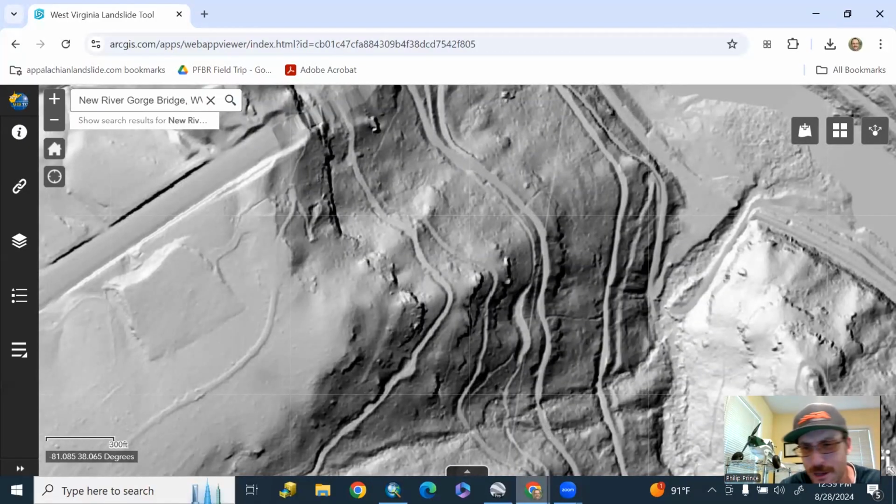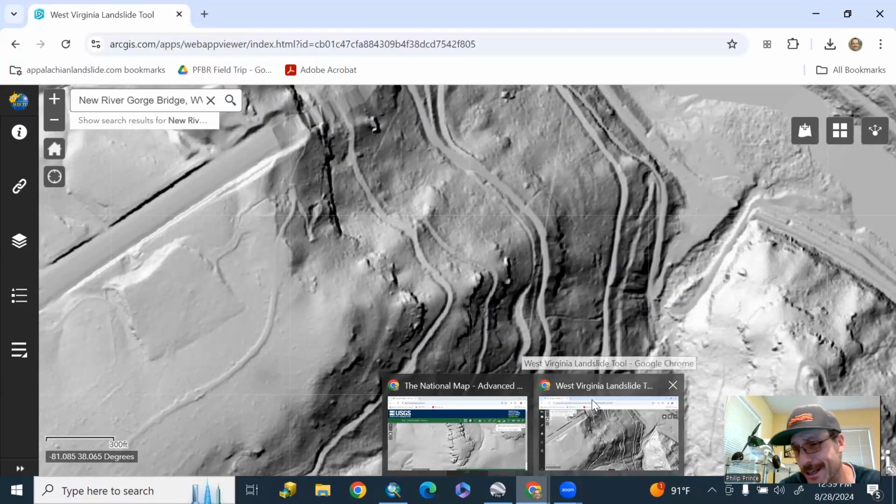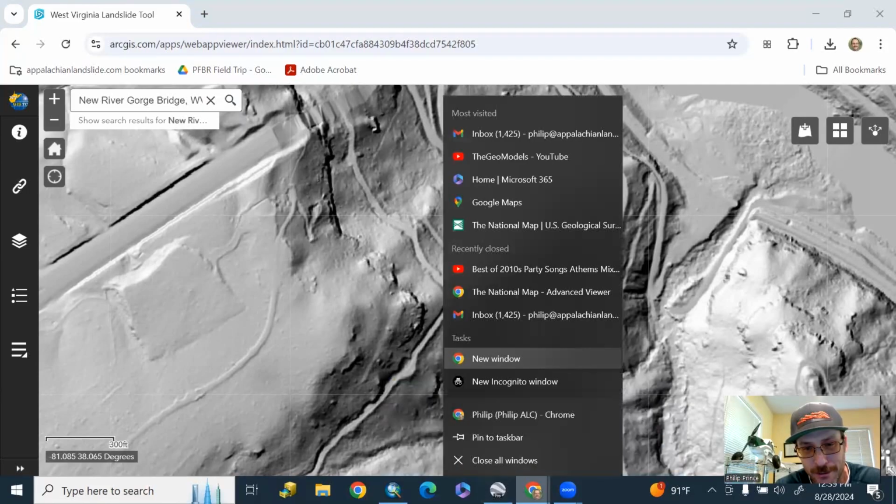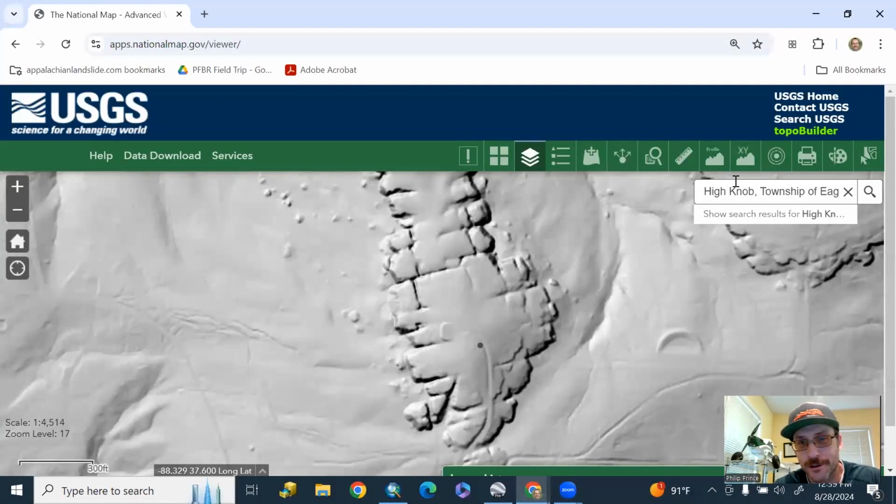So West Virginia landslide tool works basically the same as the national map. It's going to be showing you a similar thing, but if you're on national map and you go to West Virginia, you're not going to find that same resolution of LiDAR there, right? So what do you do with LiDAR as a geologist? Well, you assess landslide hazard. You look for karst and sinkholes. That's actually one more thing that's worth a glance here.